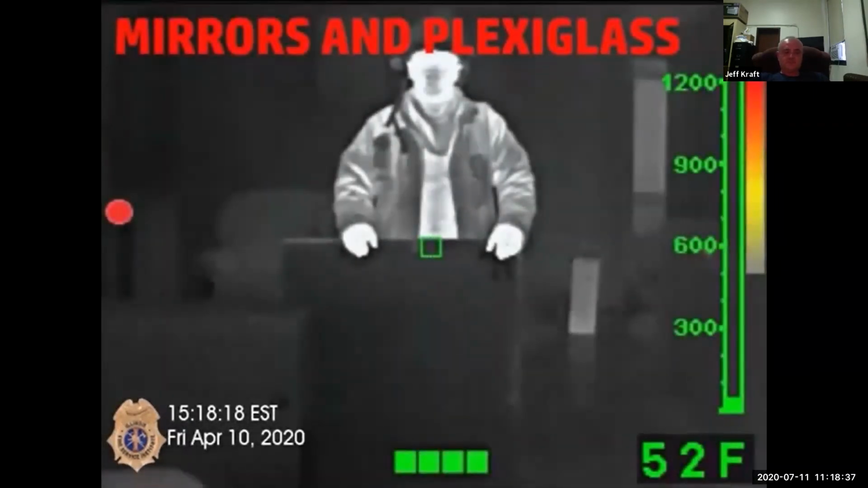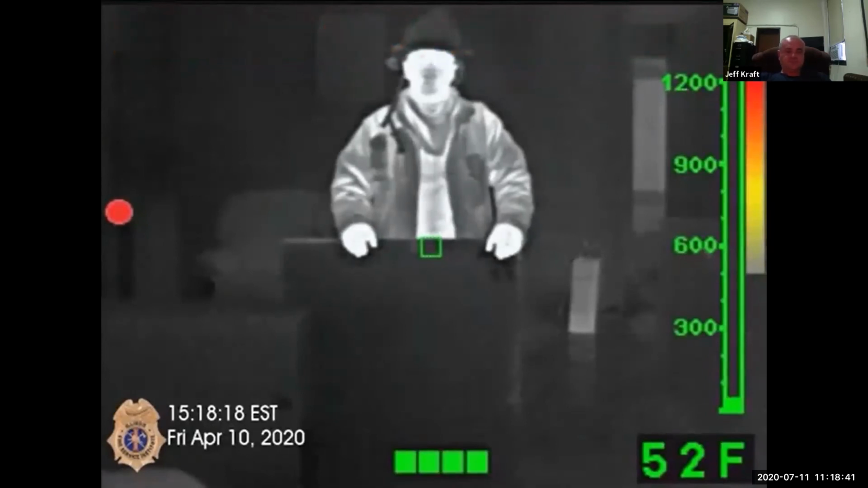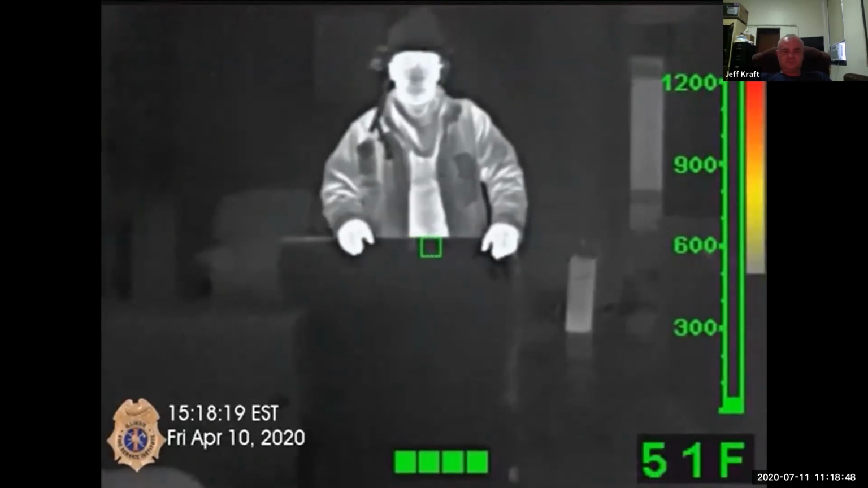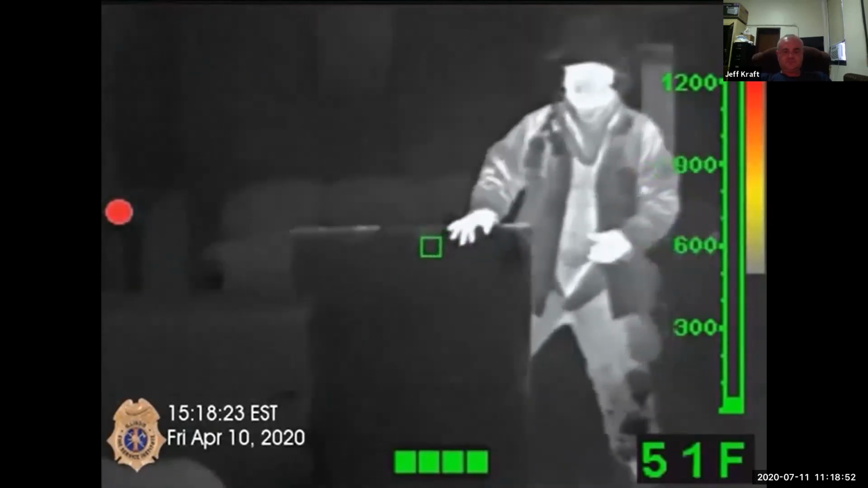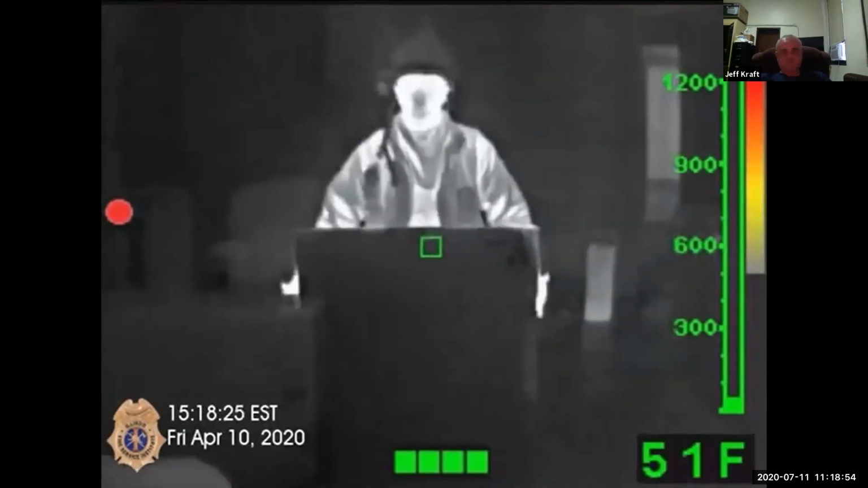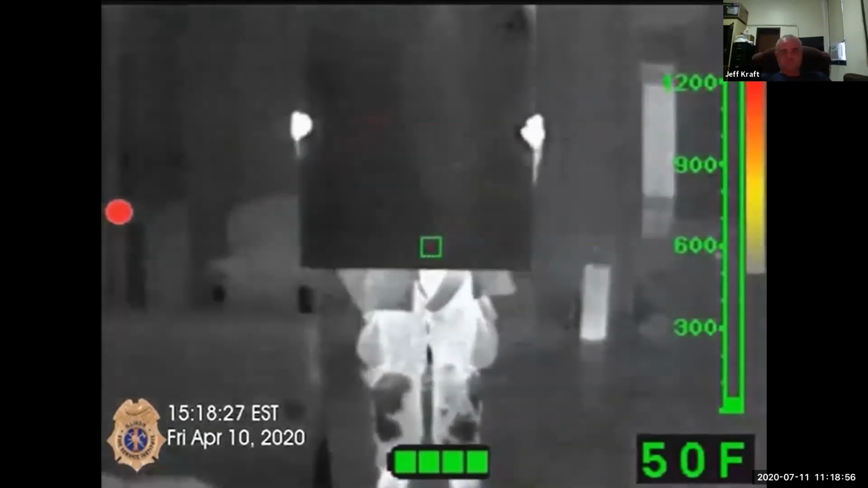Also discussed in the lecture was how a piece of plexiglass or a mirror could confuse a firefighter while they're working through the building. With this piece of plexiglass, we're able to make half of the firefighter disappear, and you're also able to see the image of the person filming in the piece of plexiglass.